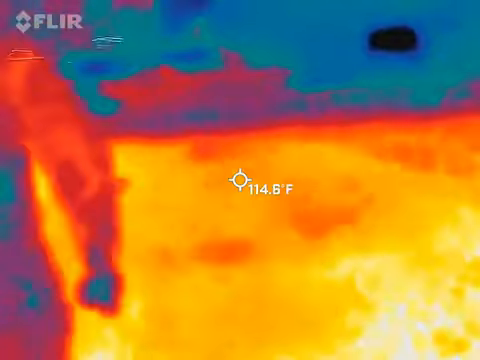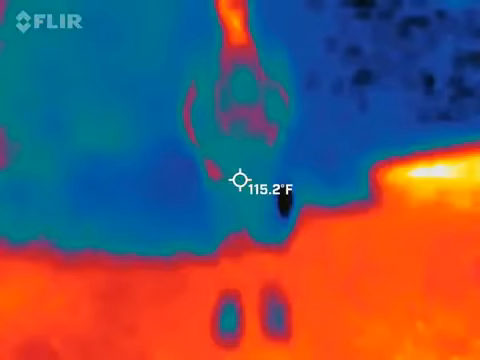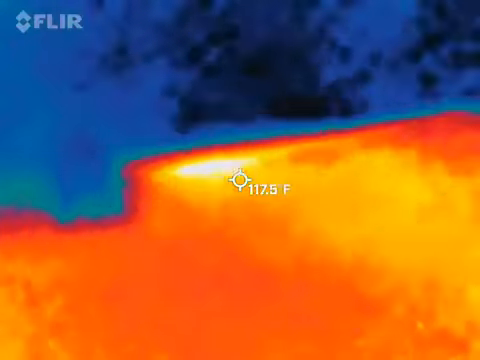Electrical meter. Just a little rhythm. Okay, all right. We stopped when we were walking. Now you got a little bit more.